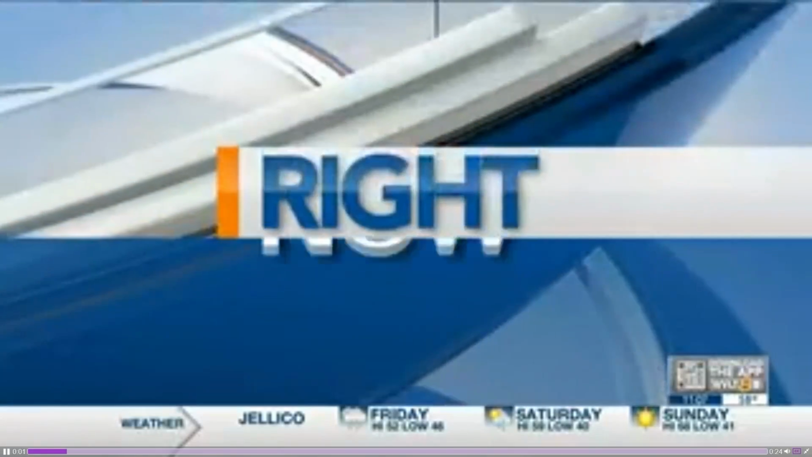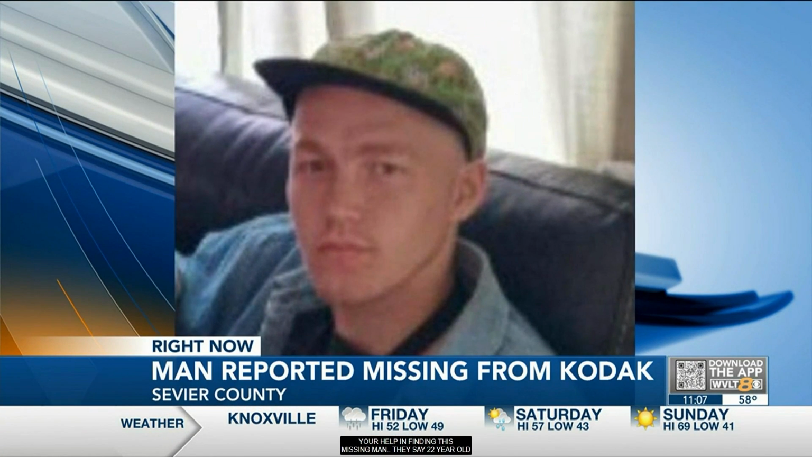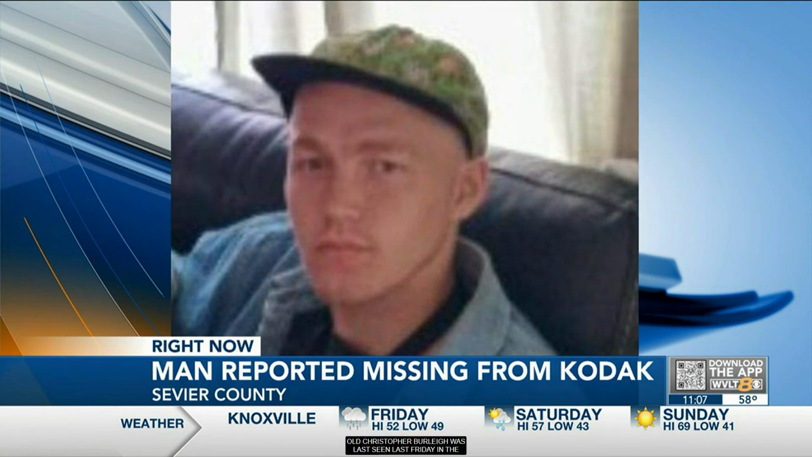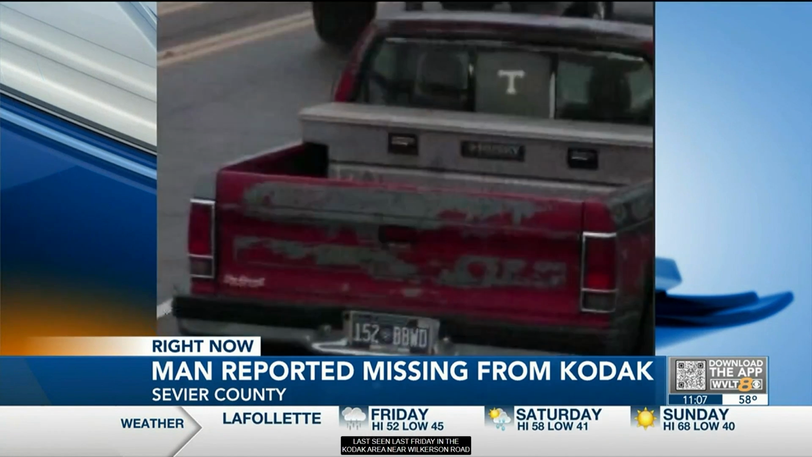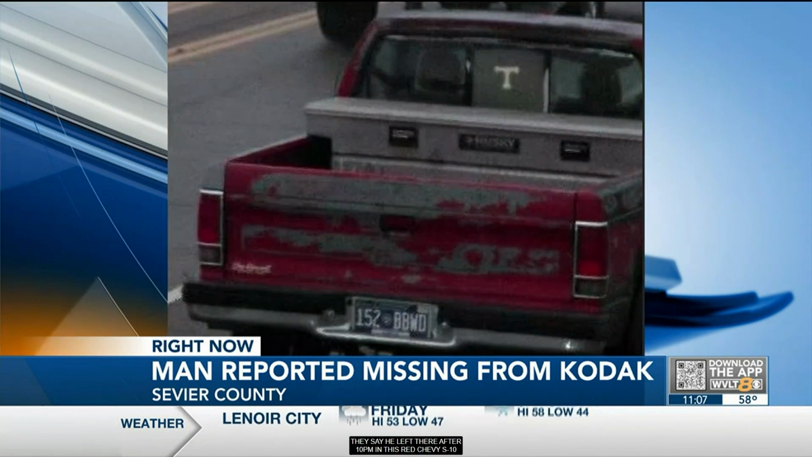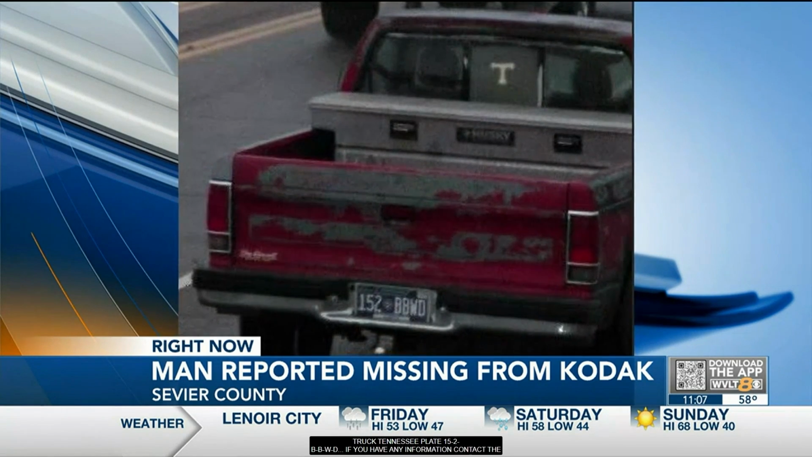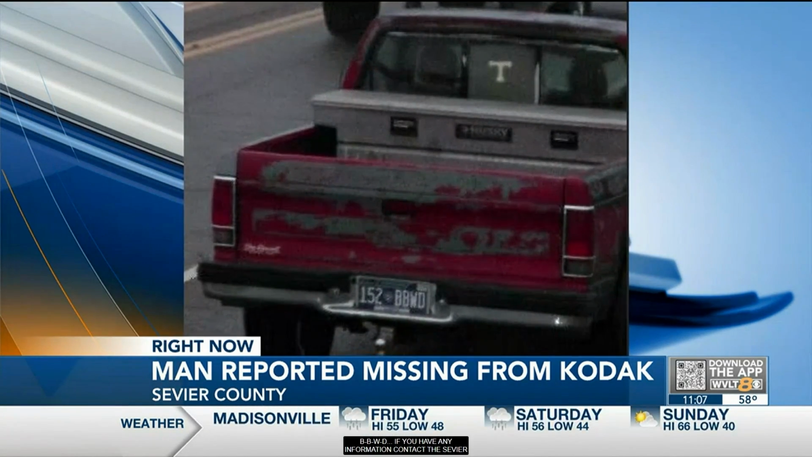Sevier County Sheriff's Office needs your help. They're asking you to help them find that missing man, 22-year-old Christopher Burley. They say he was last seen Friday around Kodak in the Wilkerson Road area. They say he left at about 10 in the evening in his red Chevy S10. License plate 152BBWD. If you have any information about where he is, contact Sevier County Sheriff's.